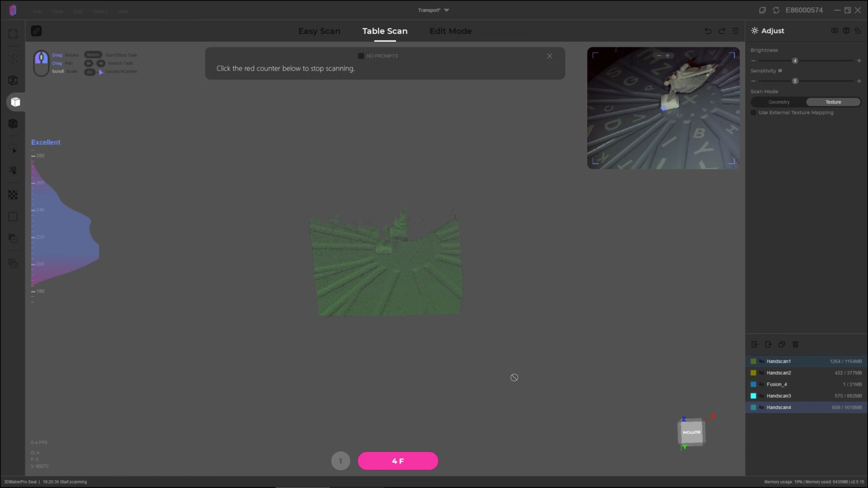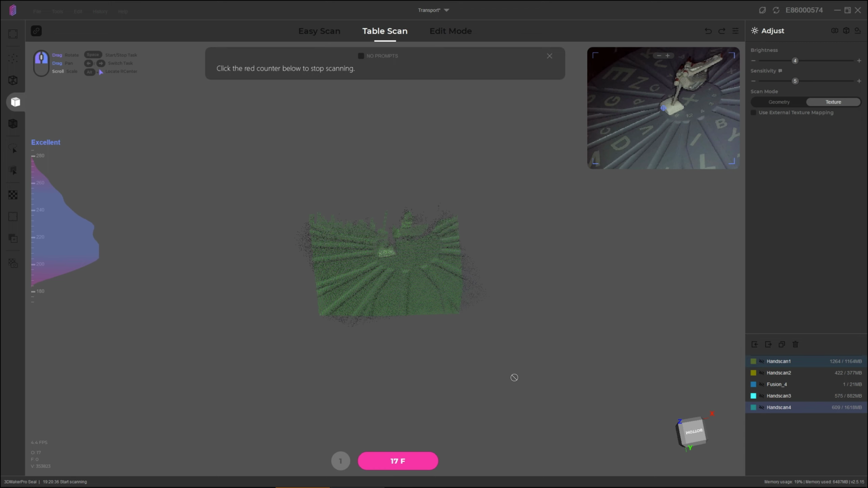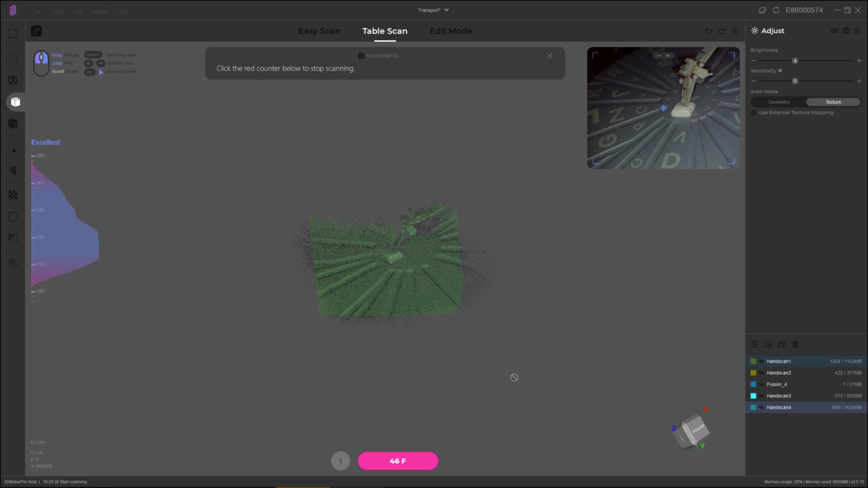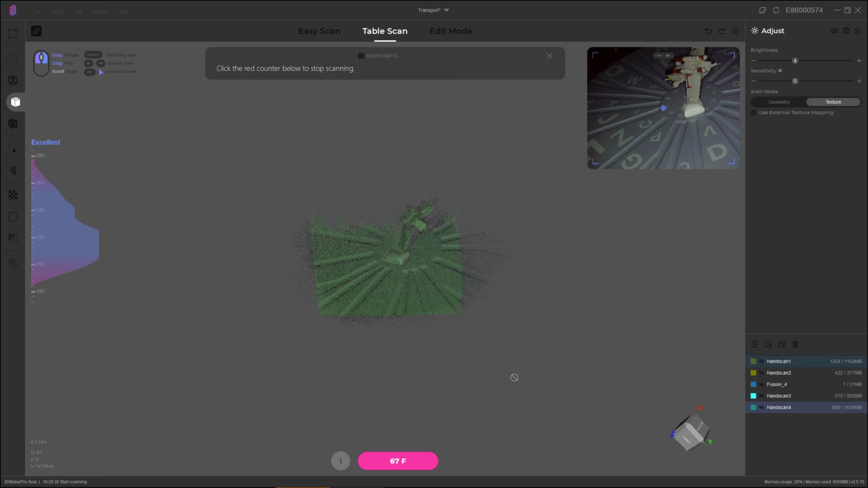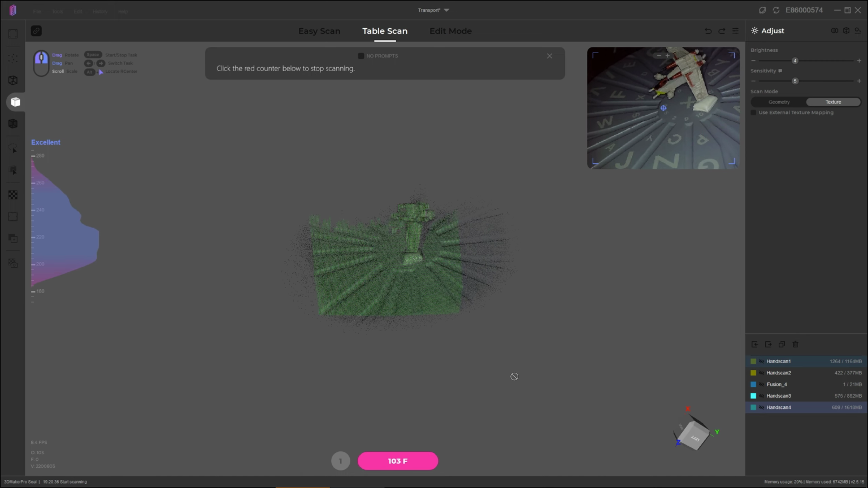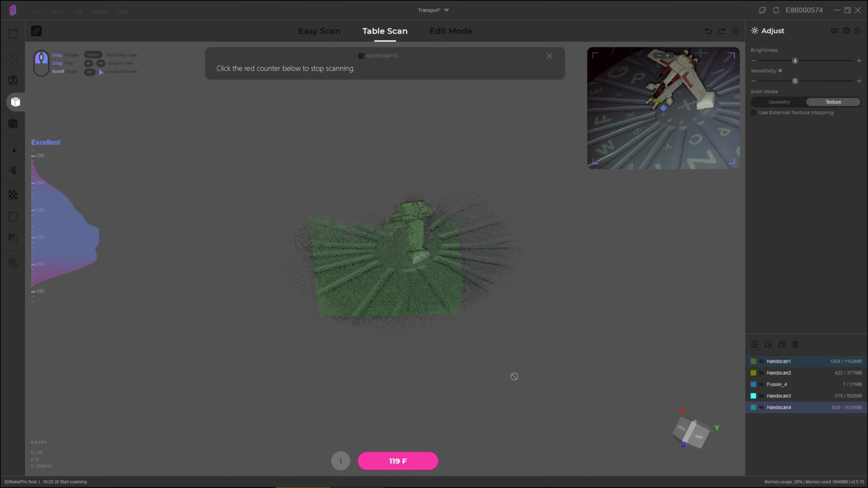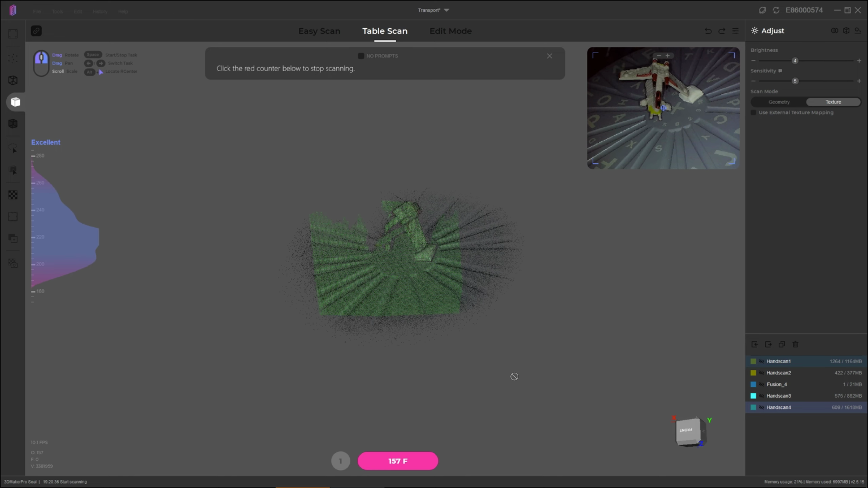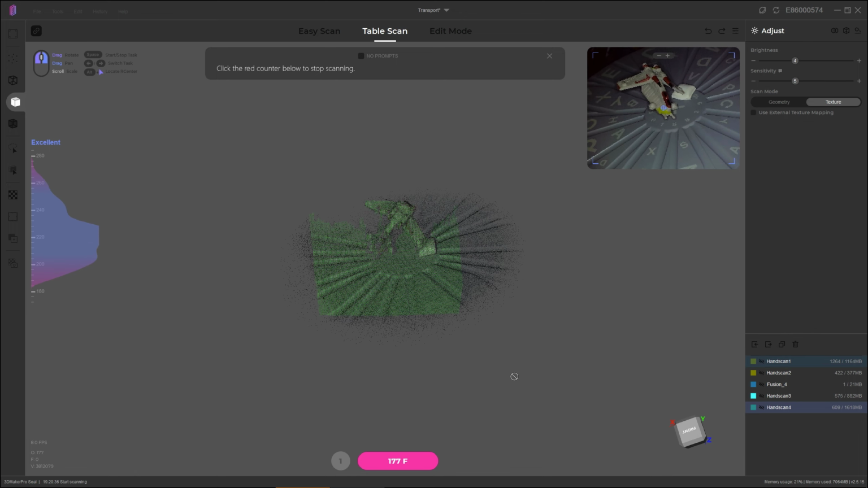One of the annoying features there you'll notice is there was no preview of what the scanner was seeing while you were setting up the model. I'm told that in the next version of JMStudio there should be an option where that comes on automatically, so you can use that to align your model, have a look at the structured light pattern on it, and make sure it's in focus before you hit the scan button in table mode.